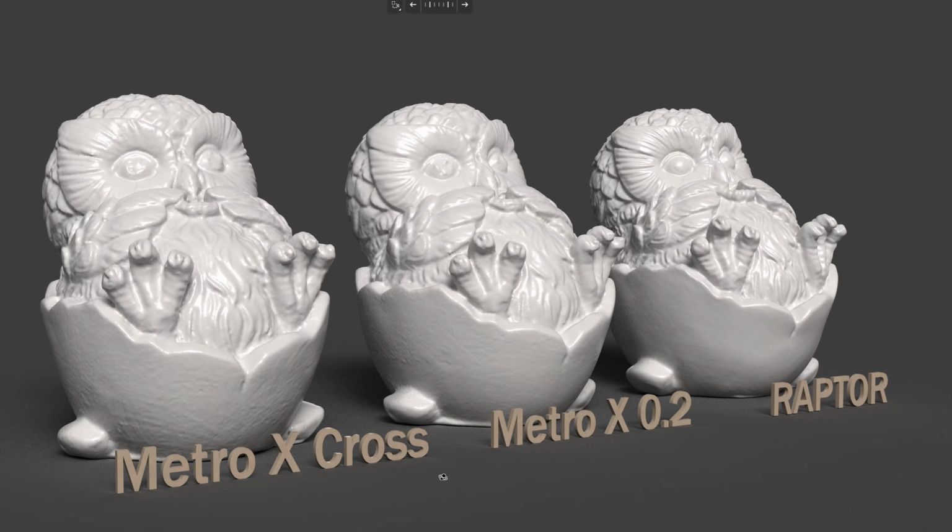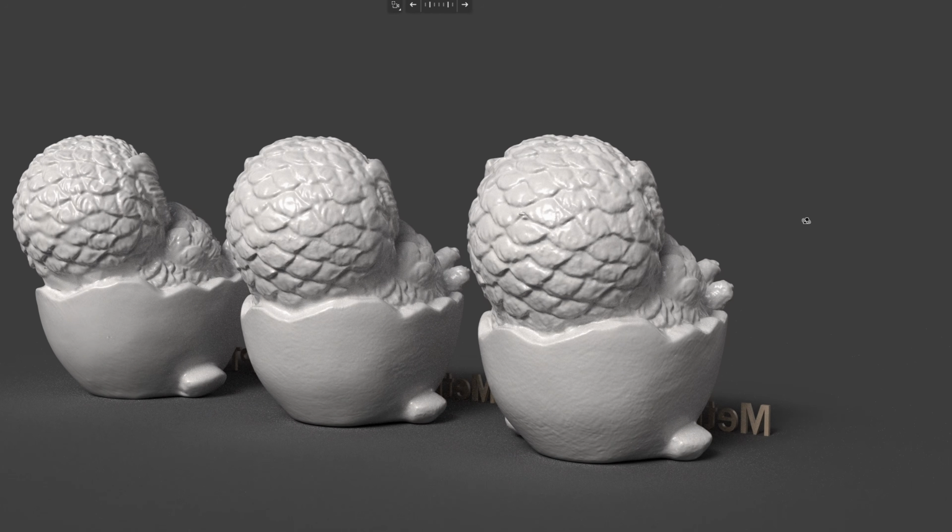So if I choose the parallel line for testing, that would be the best blue laser mode that the Metro X can achieve. Okay, I think it's the same for the detail, only that in places where the surface is smooth, the cross line mode will produce more noise.